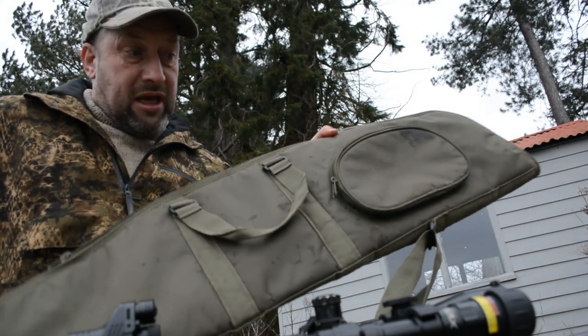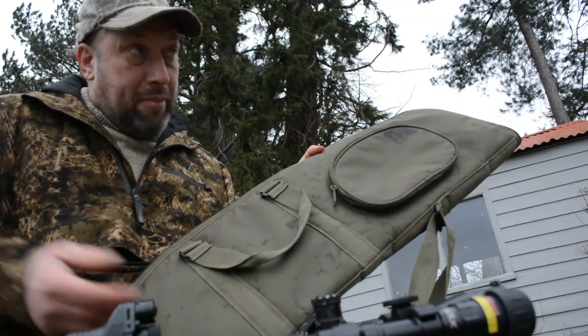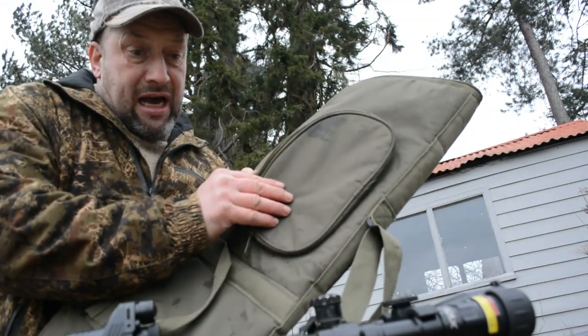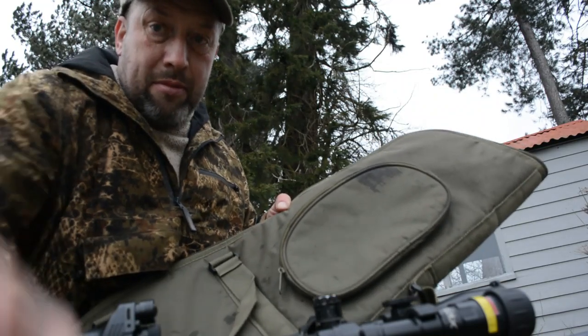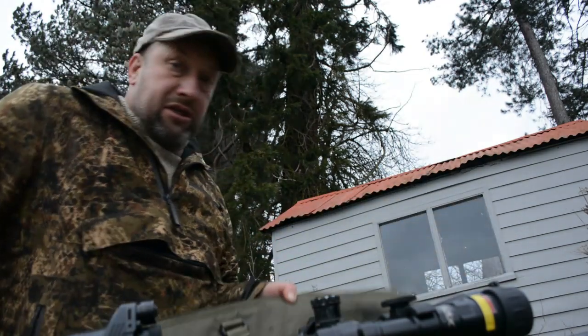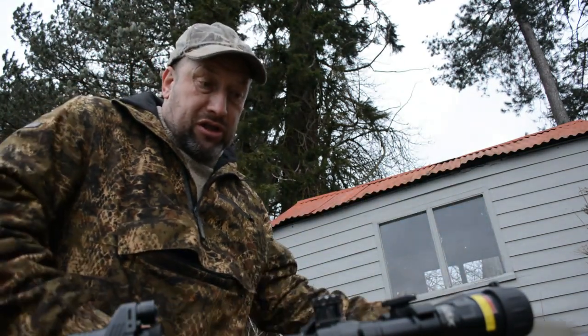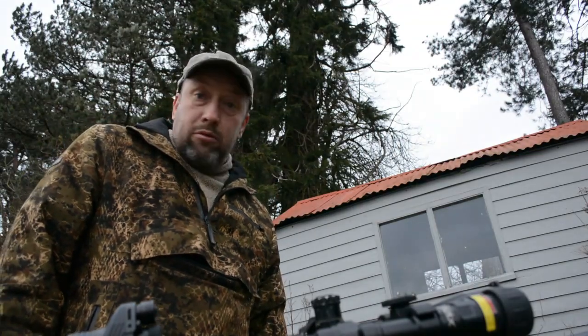That one will take my 17 HMR with my moderator, with my scope on, with my pad on, and it's got a pocket on the side that I can stick my torch in, I can stick my magazine in, I can stick my bullets in, and I can stick my spare batteries in. So that's me all ready to go. Simple as that. So let's get dark and then we'll get out and we'll shoot some rabbits.